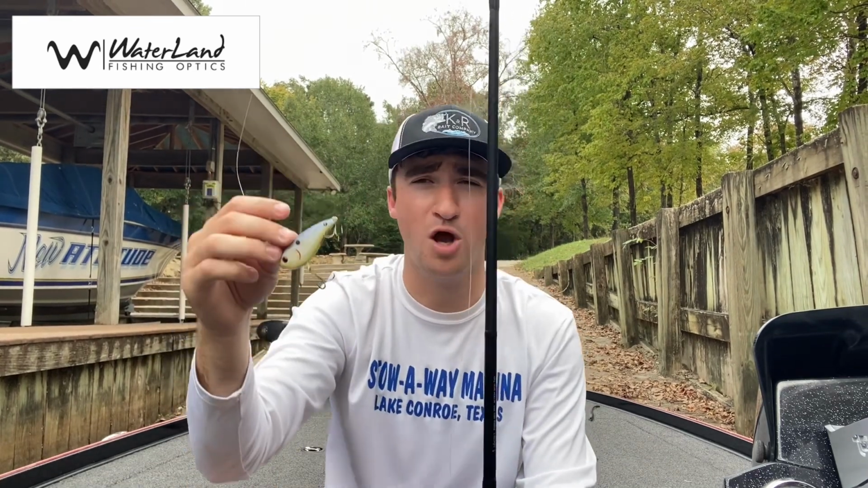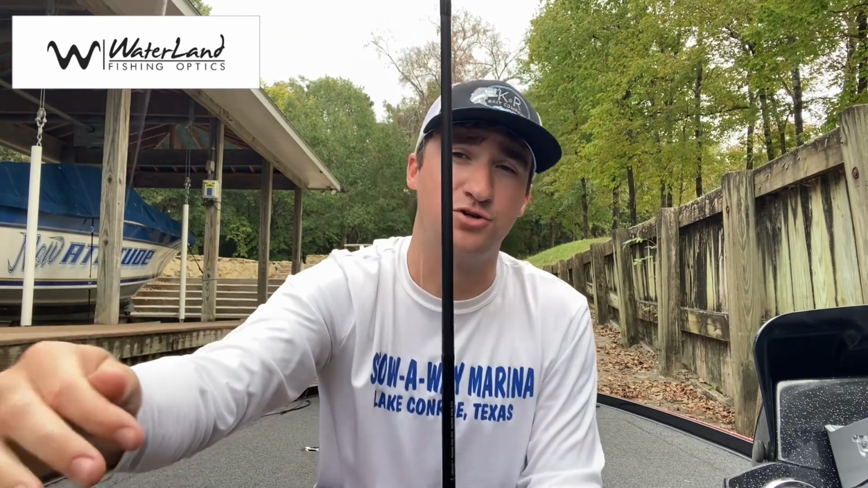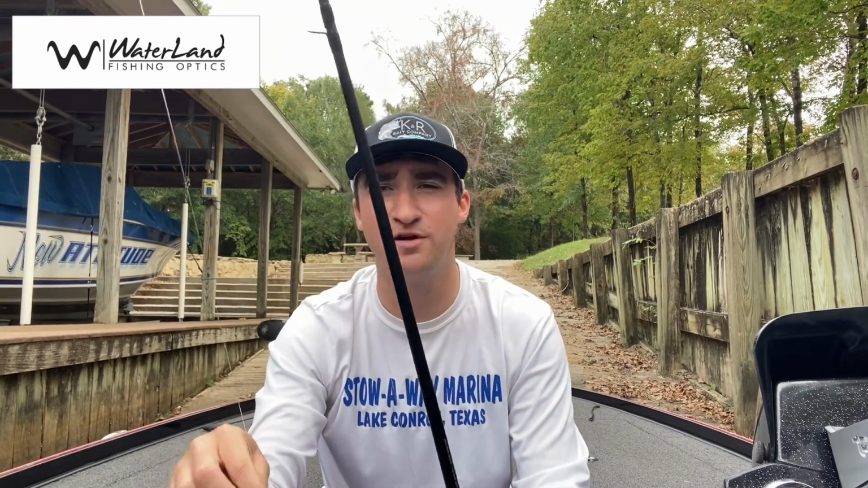This here is the Booyah One Knocker. It has a little bit different sound than a traditional Rattle Trap. The Rattle Trap has a lot of beads in it. This just has a couple and it's a little bit deeper of a knock. I really like this because it's a little bit different presentation than maybe the rest of the crowd that's fishing near me is throwing.